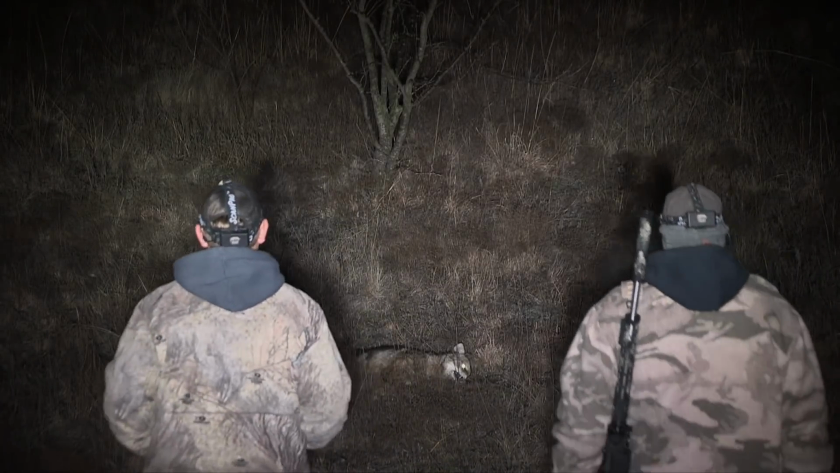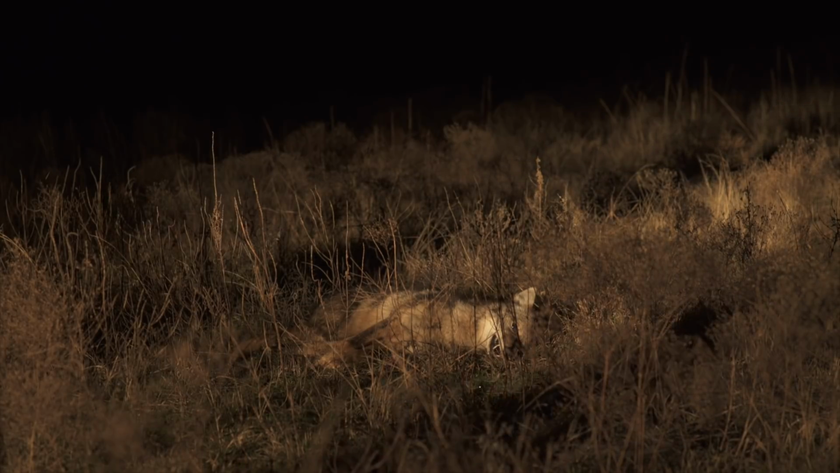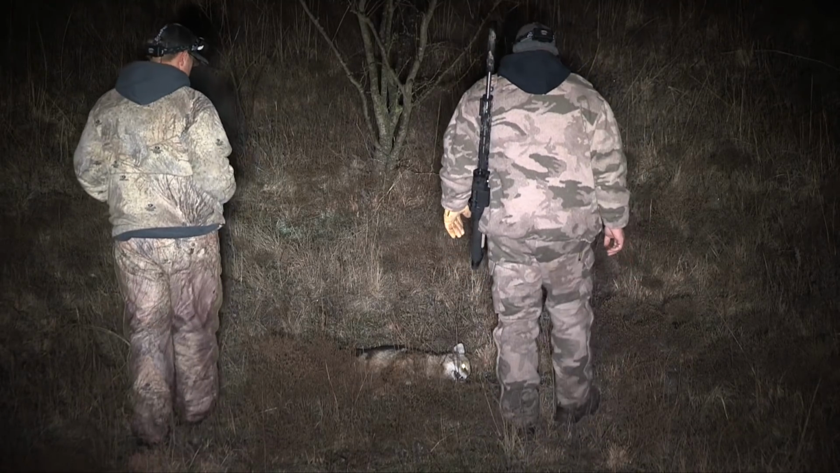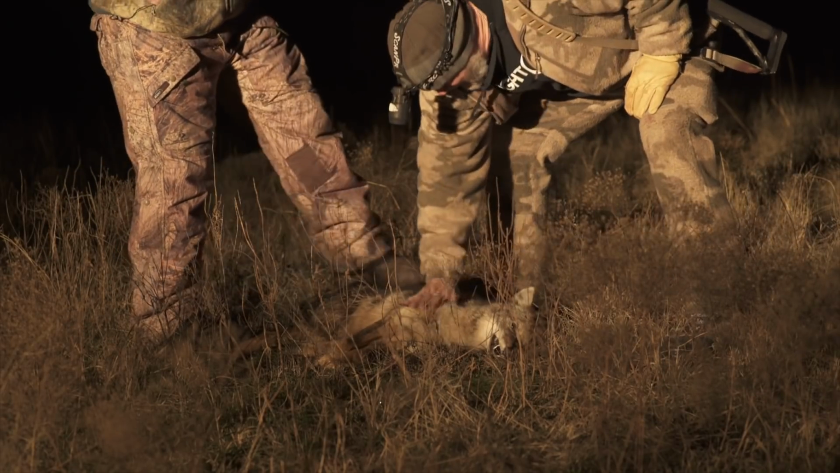Good shooting, sir. Thank you. Not too bad for 30 yards. No, not a bit. I like them close. There's no doubt about that. That's a good coyote. Good and dead. Yeah, he is.